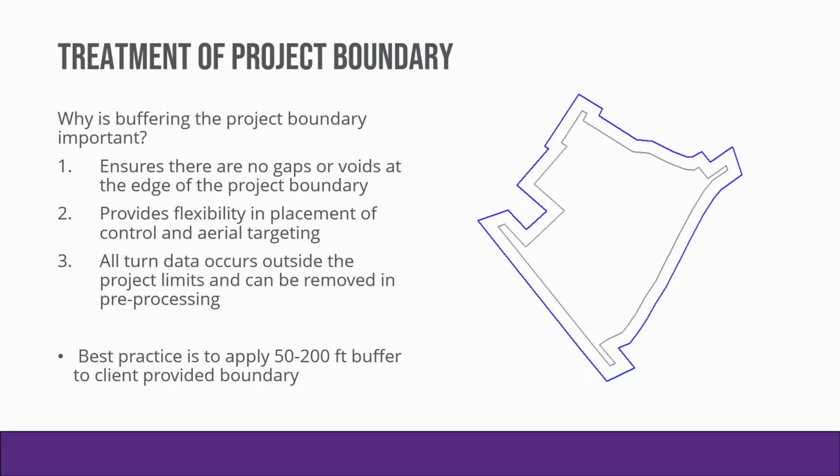And then treatment of project boundary, I'm not going to spend too long on this. Basically, the best practice that we would recommend is to apply a 50 to 200 foot buffer. This gives us the opportunity to collect well outside the area that we're actually trying to map, so that we don't have voids or gaps around the edges of the project boundary itself.